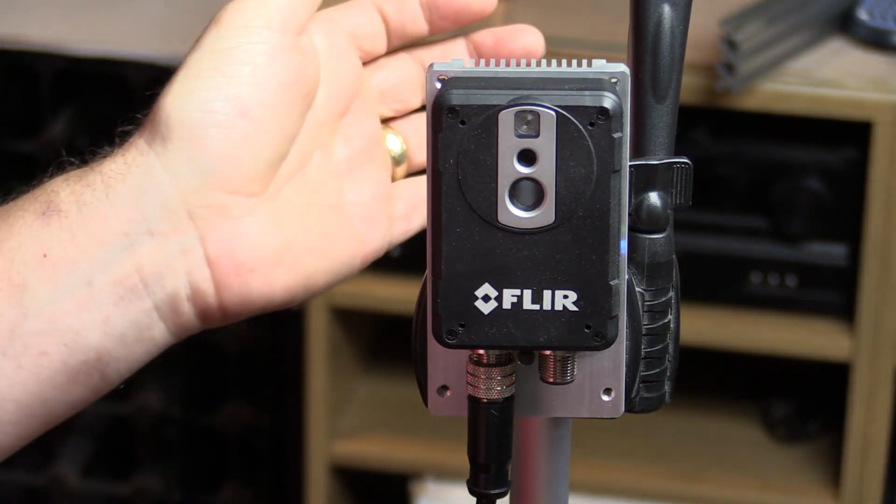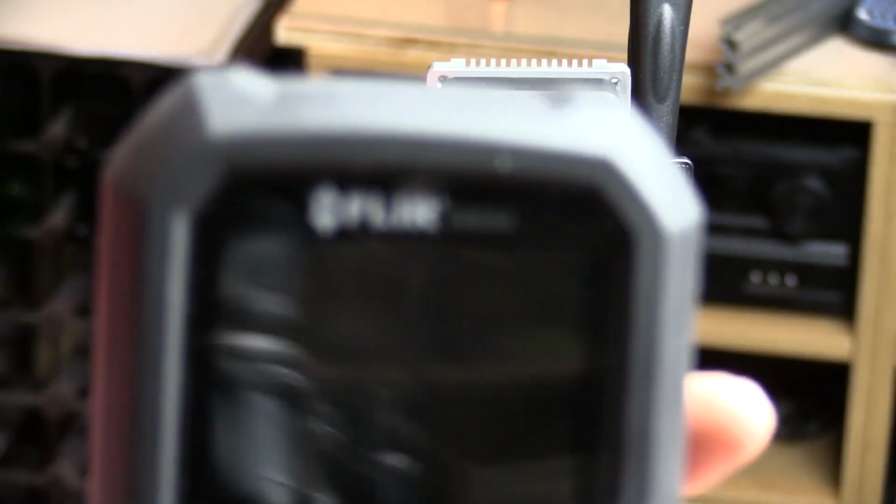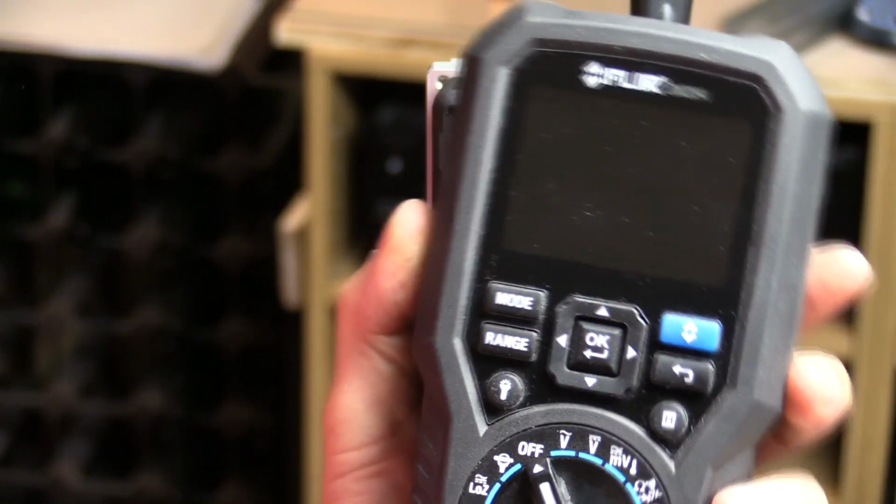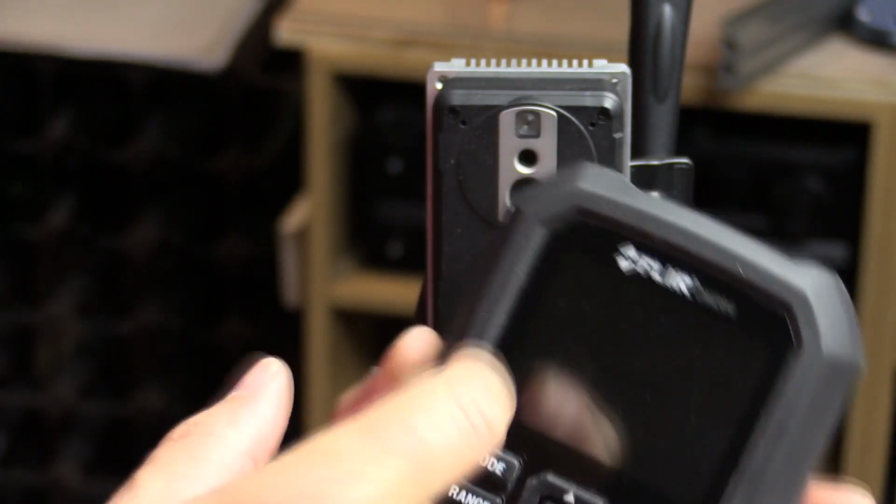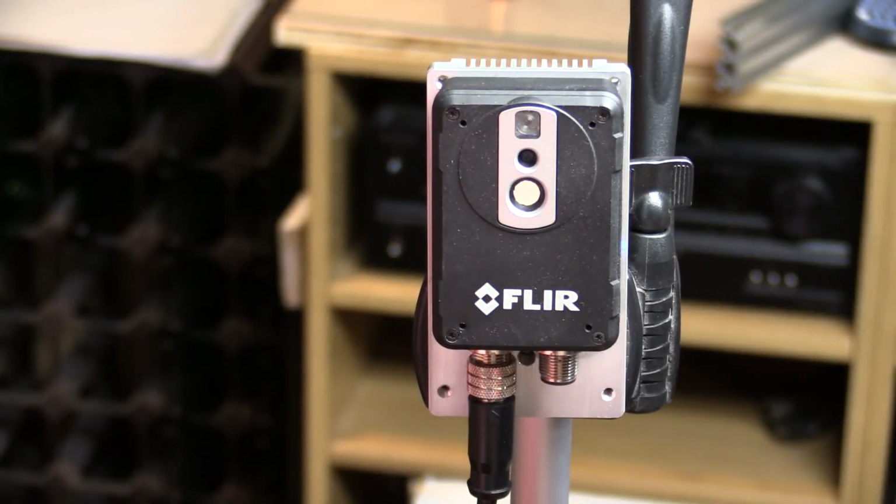I do have other thermal devices. I have a FLIR multimeter, the DM284, which does a nice job, but you can't record from it. You can't even capture a picture to an SD card. It's just for industrial troubleshooting use. So you're up at a panel or something like that, and you just want to look at the temperature of some switch gear or controllers while you're measuring voltages and various other things. It's not really meant for longer term monitoring and capturing any kind of imagery for later evaluation. FLIR does have other devices for that.